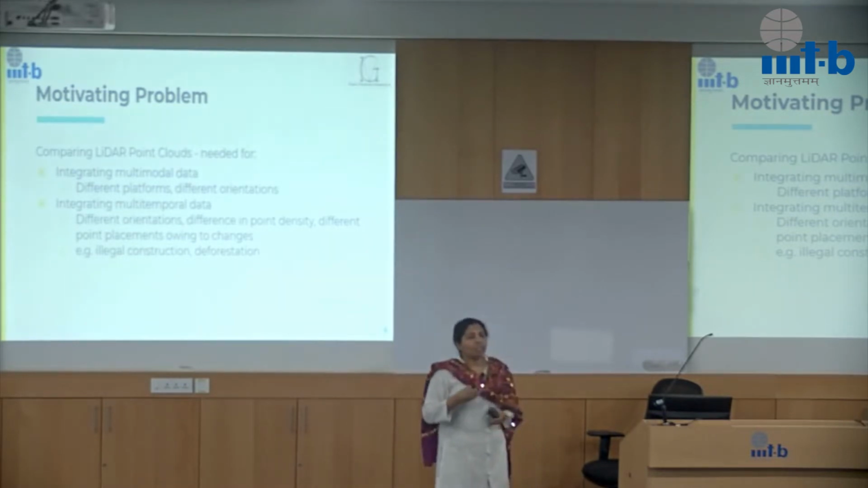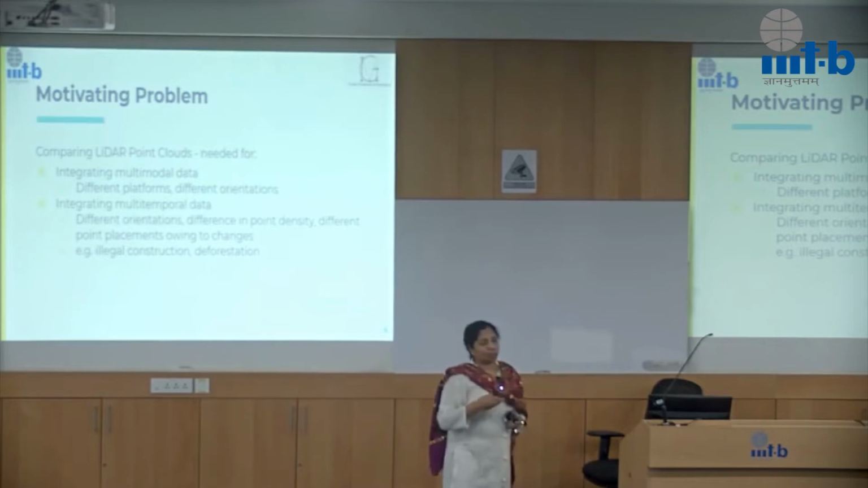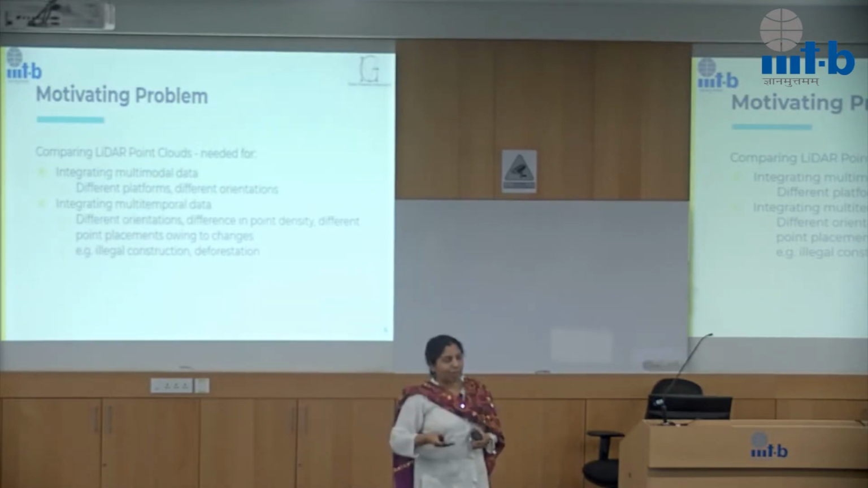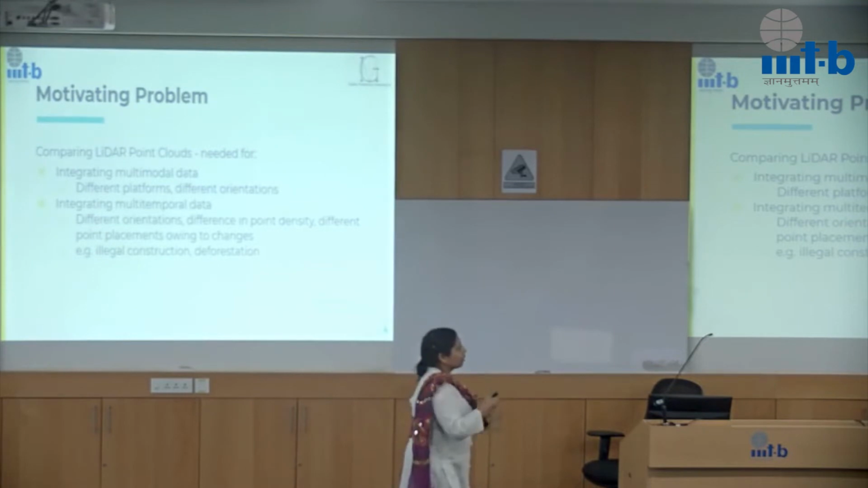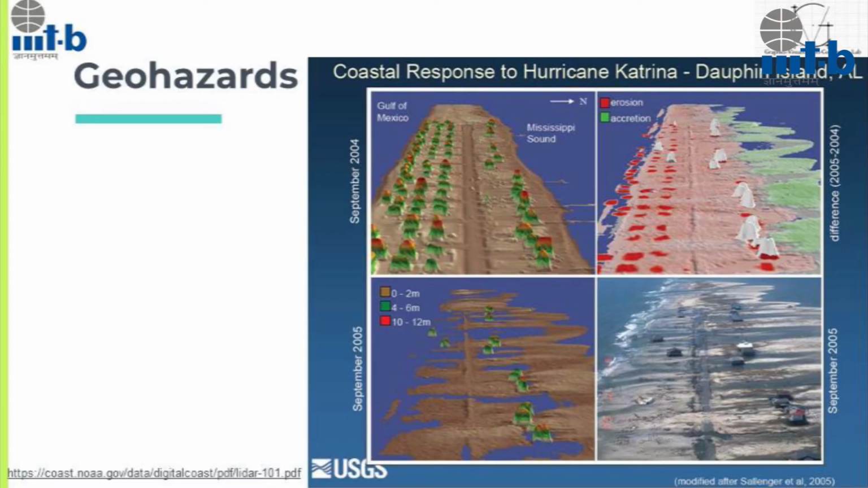But still, what we want to do is capture changes across the time frames. In the first case, it's more of an integration, as in I have data sets of the same time frame and I want to integrate them even though they are in different orientations and so on and so forth. The second use case is typically associated with changes over time. Okay, so let's look at what kind of changes we are talking about.